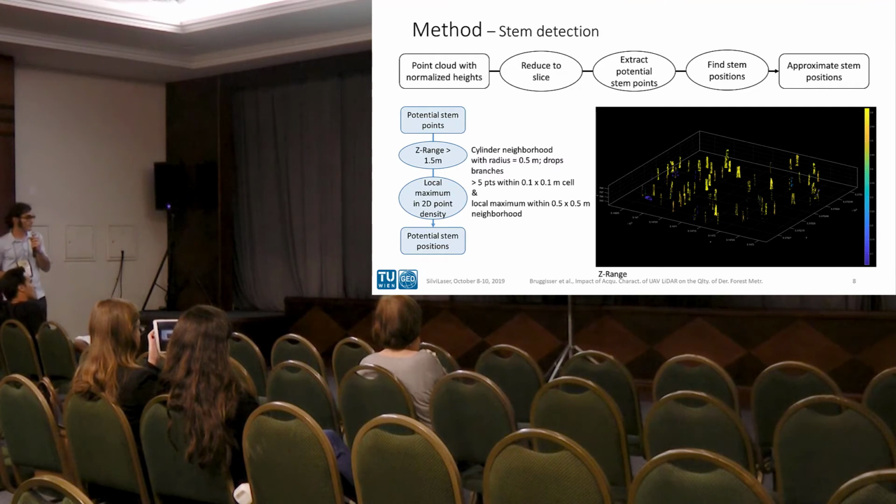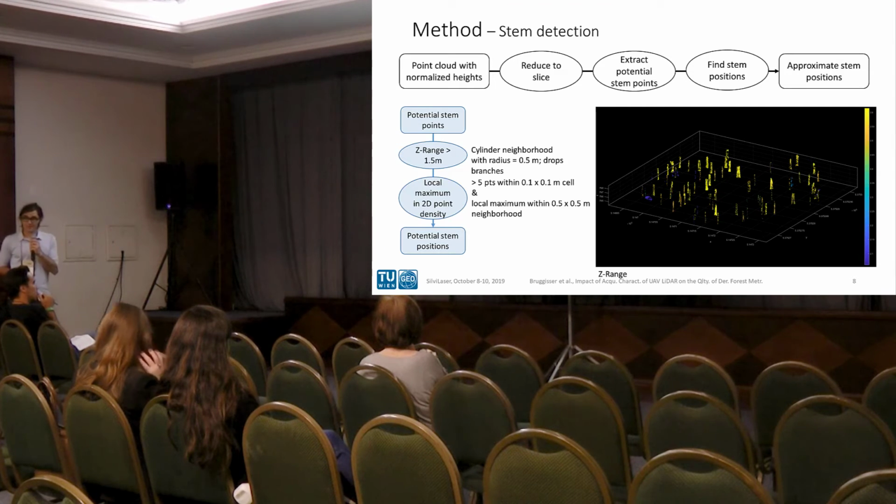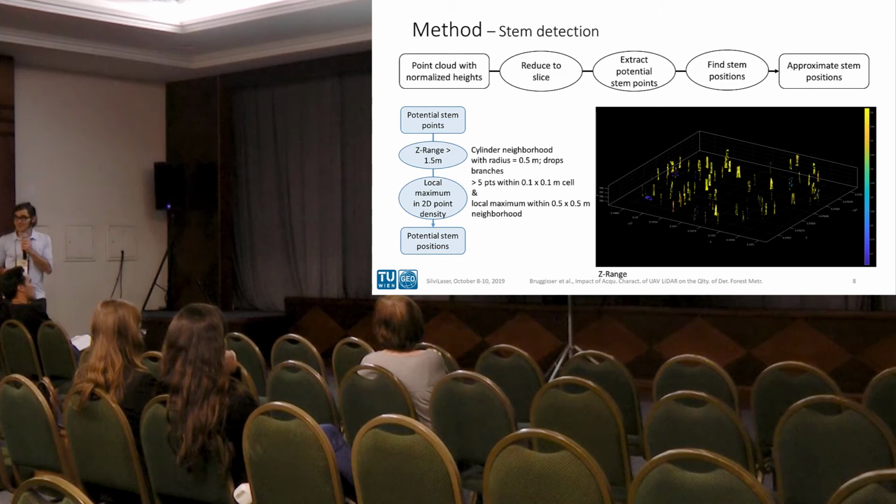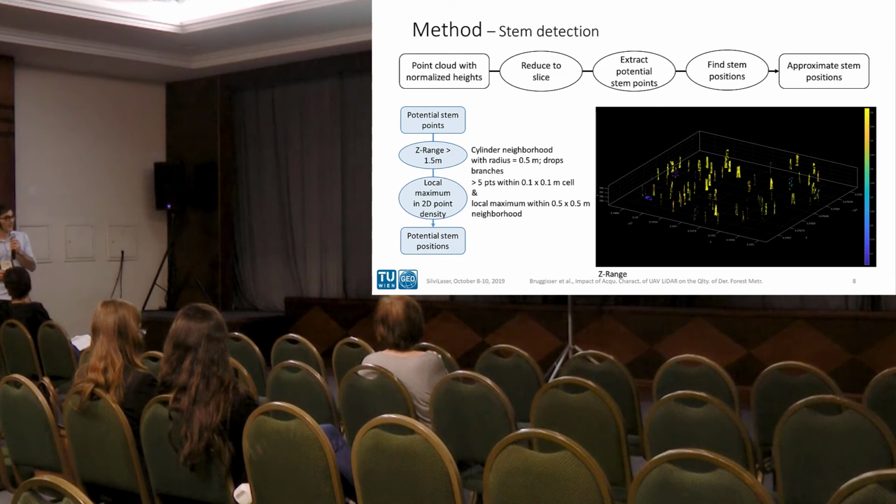Yeah, so now that we have potential standpoints, we need to find potential stand positions. We don't do this directly, or as we've seen, there are different approaches to initialize a nonlinear adjustment of a cylinder, for example. We don't do this using RANSAC, but we use the following approach.